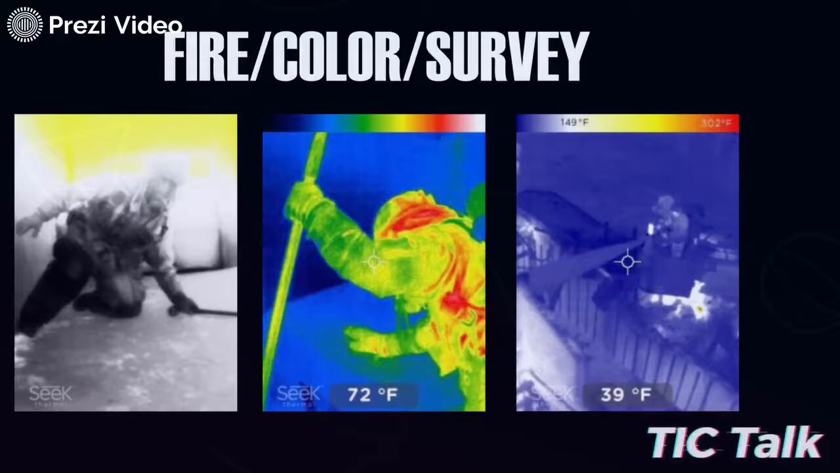If you look now next to it, the color scale is in a room that had no fire in it. And the hottest part of the firefighter is the back of the head, down underneath the arm. The room is pretty cool comparatively speaking to the rest of their body. So yes, I have a temperature gun on that crosshair. The firefighter themselves is 72 degrees, but it's not based on any specific temperature scale.